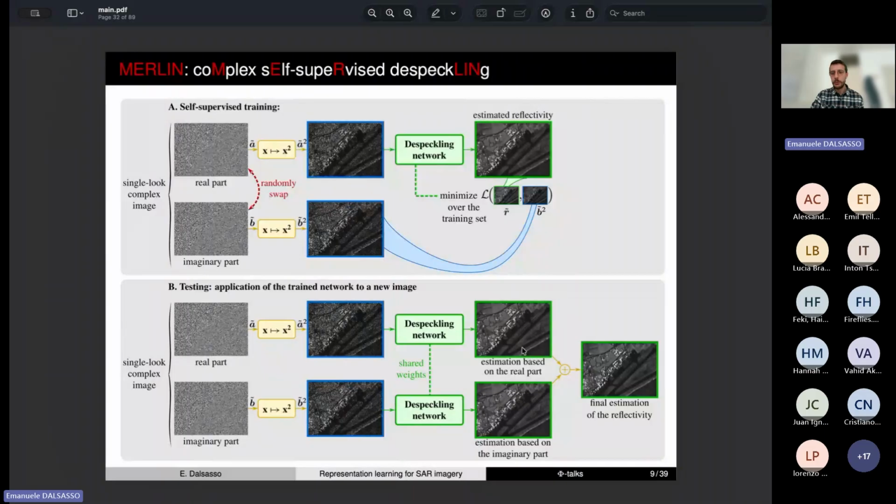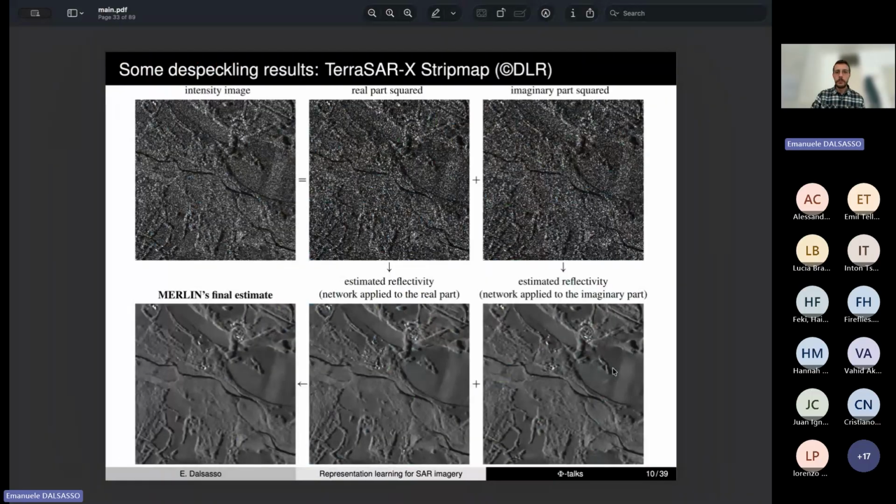We would get two intermediate estimations of the reflectivity that we can average to get the final estimation of the speckle-free scene. So due to the fact that it's very simple to set up such a training strategy, we have trained one model specific for each sensor, and we have tested it on different sensors.